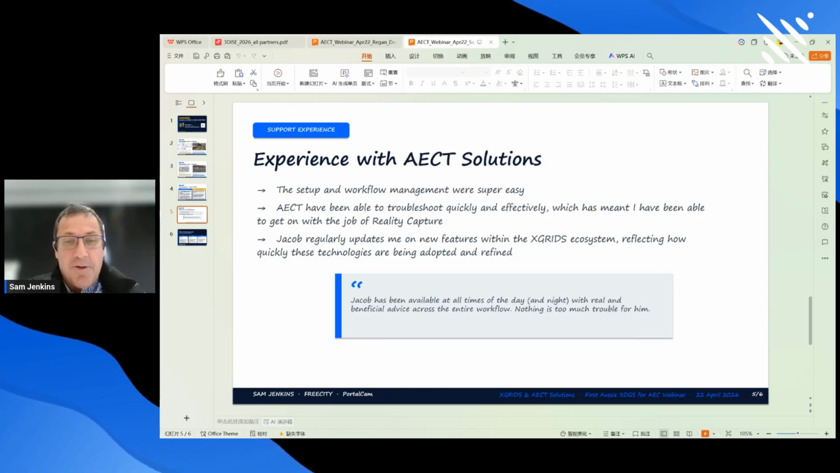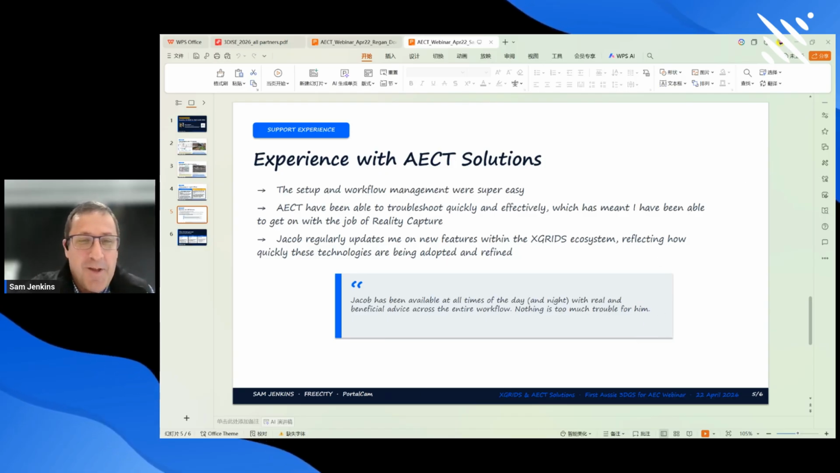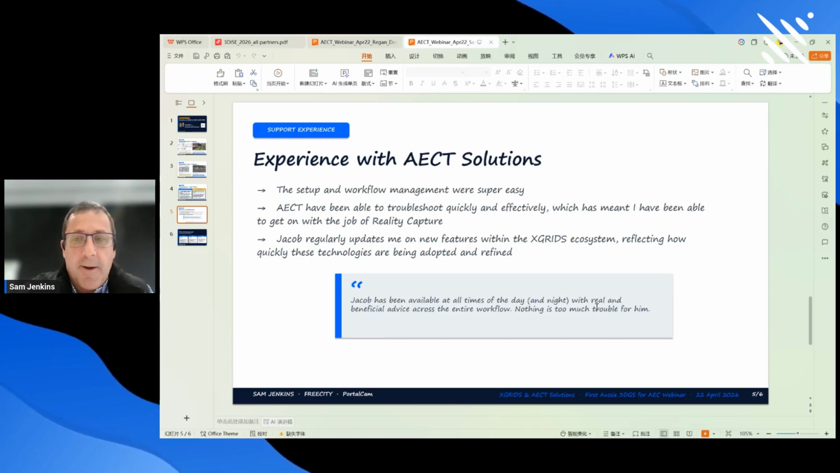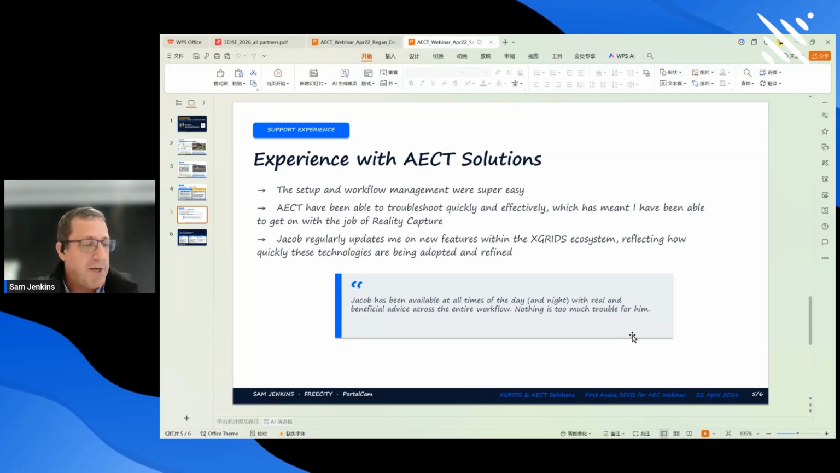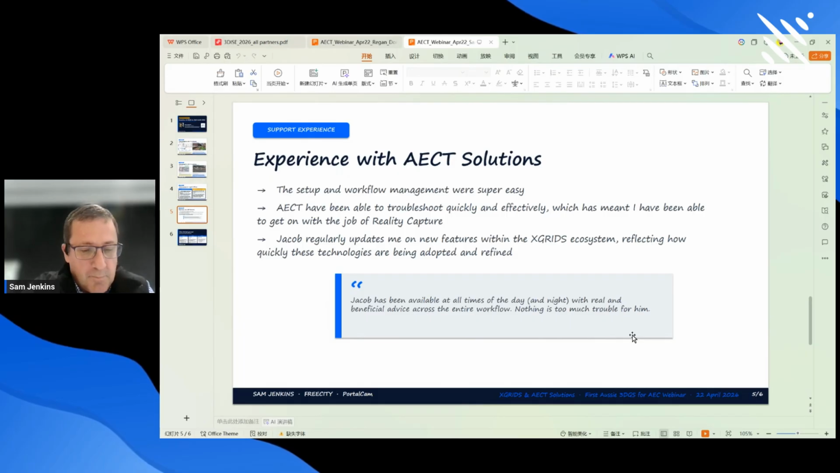Jake has been available at all times of the day and night, and very, very enthusiastic, not only with solving the problem but making sure that I'm getting the right results out of the equipment. So that's been a really great experience for me, and for someone who's probably non-technical compared to a lot of people, it's been a great backup for me.